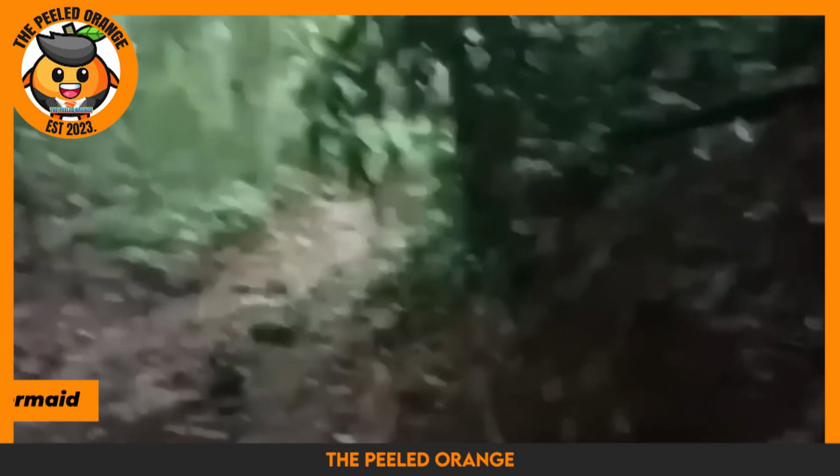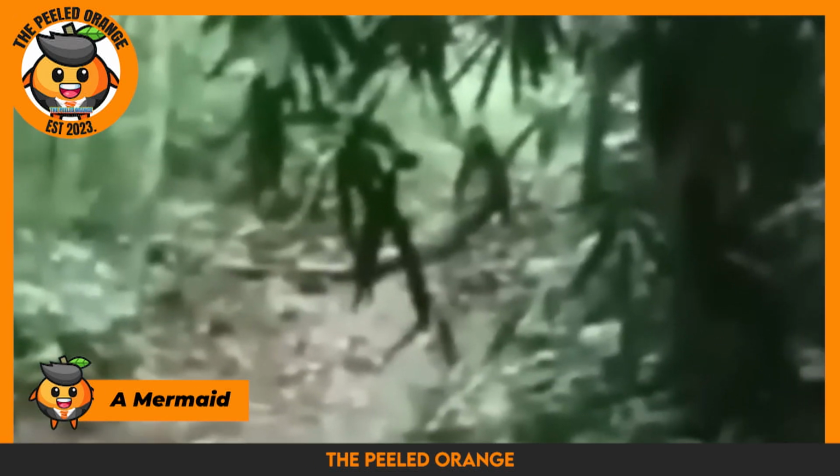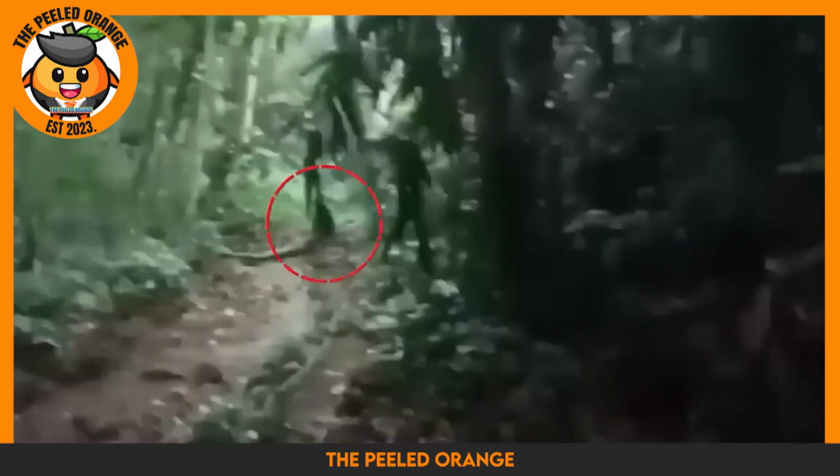Moving on, we have a mermaid. A guy was wandering around the woods with his camera when he stumbled upon something strange.